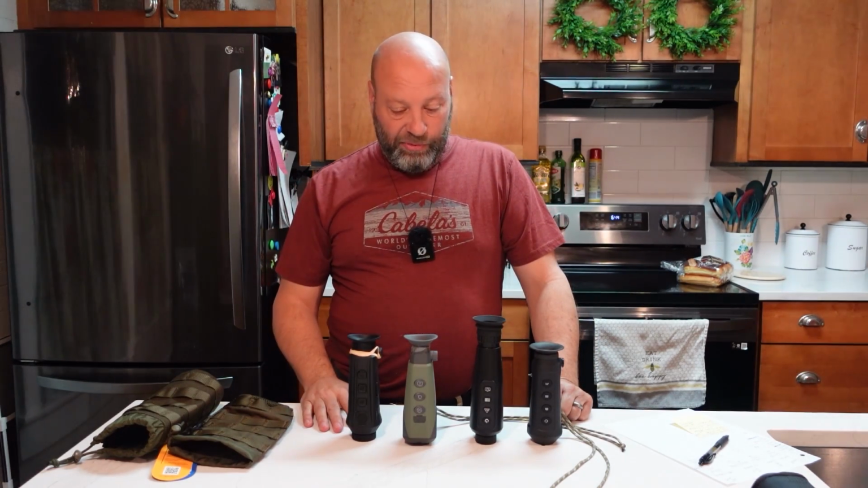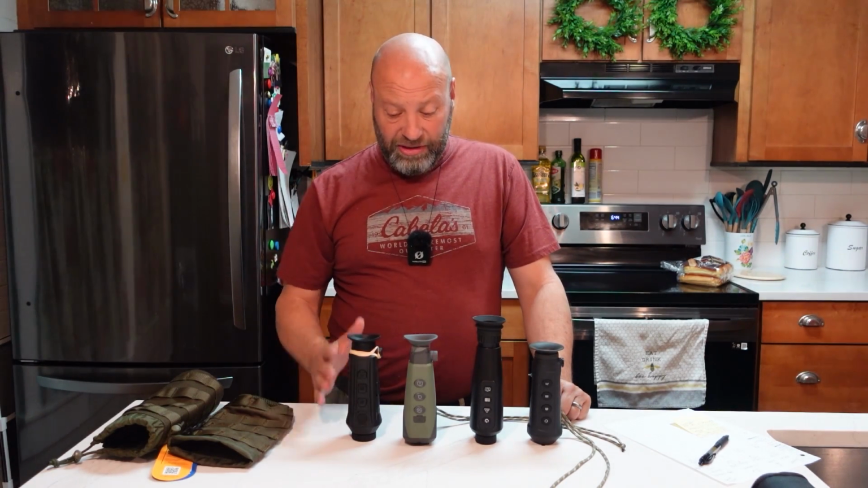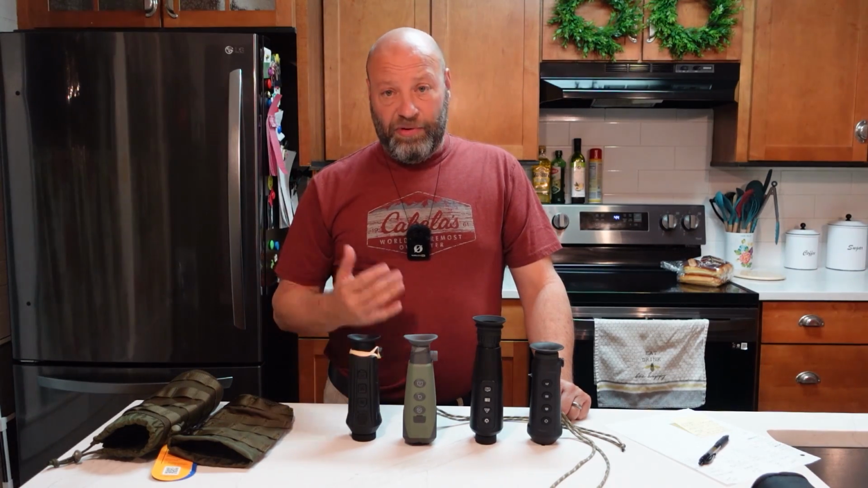What we're doing today is a comparison between these four thermals. As you guys know, I've got a newfound love for thermals. I've been using them a lot, and there are so many valuable things you can do with a thermal, from animal recovery. No, I do not use one for hunting.